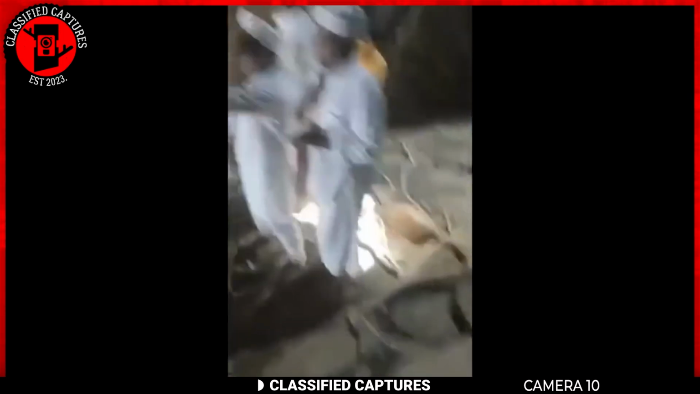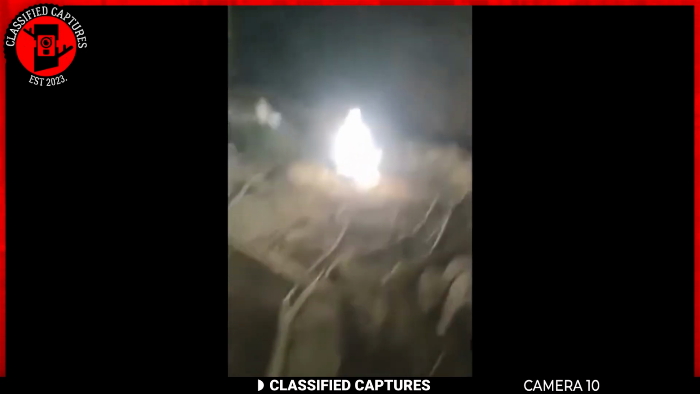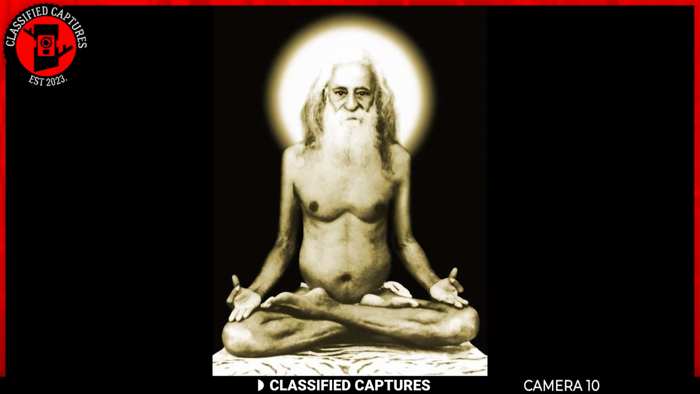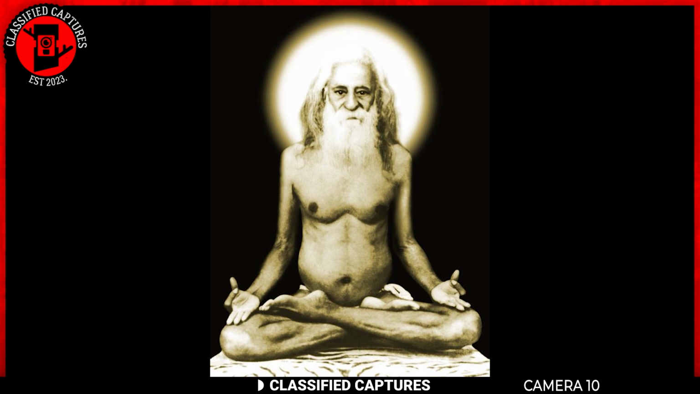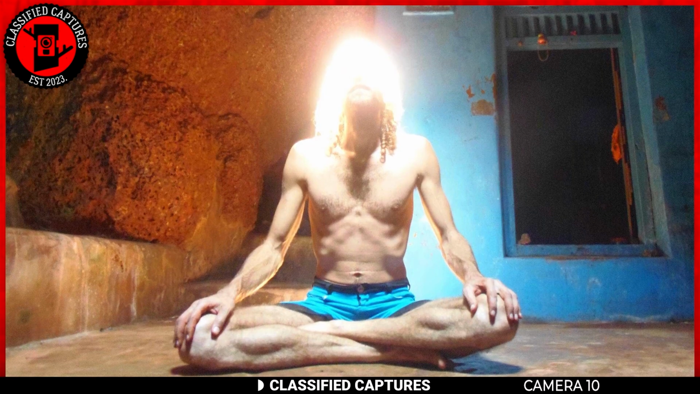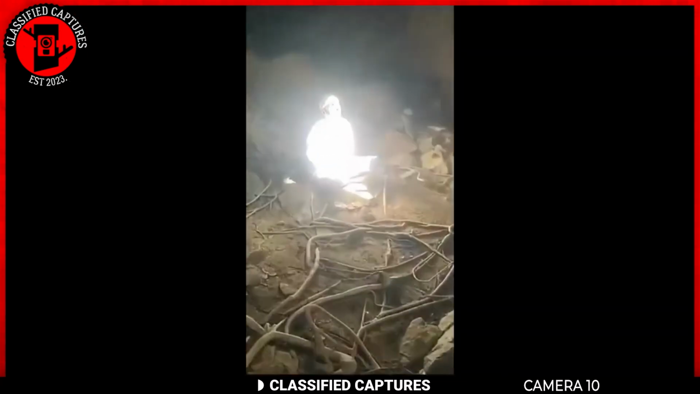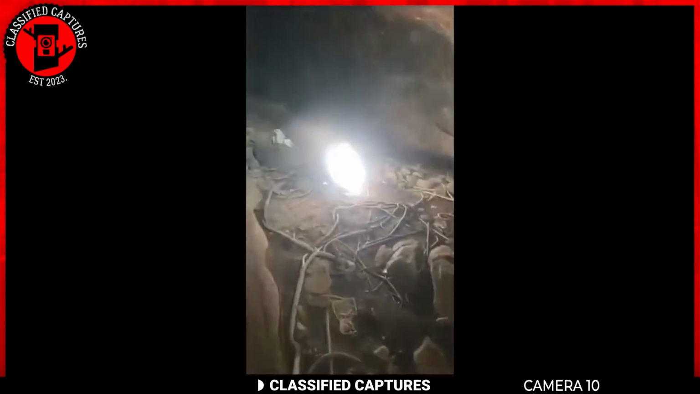However, some yoga practitioners say this is what they call a yoga master or pure energy. In yoga, individuals who have achieved a high level of self-realization and mastery over the mind and body are sometimes referred to as yogis or yoga masters. The idea is that such individuals have tapped into a heightened state of consciousness, leading to transformative experiences.